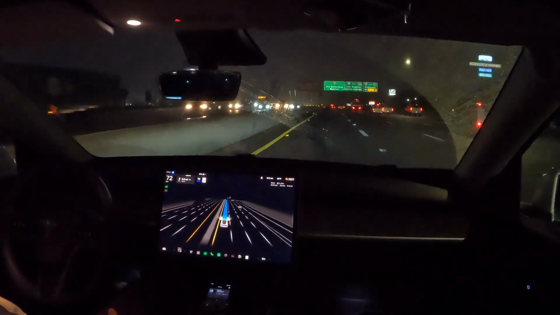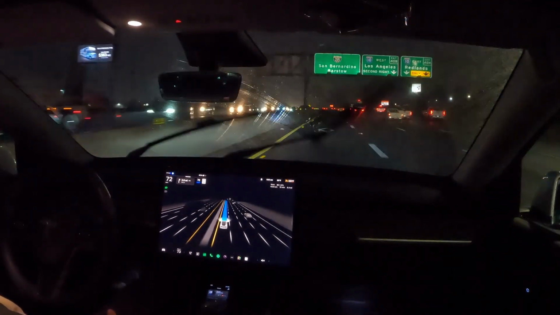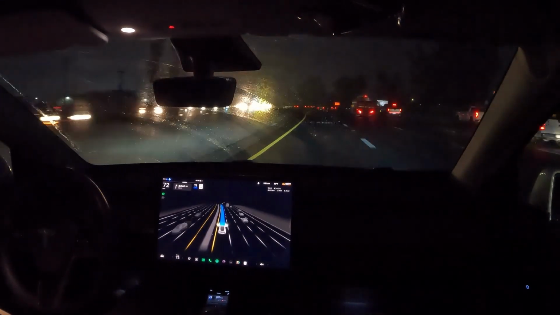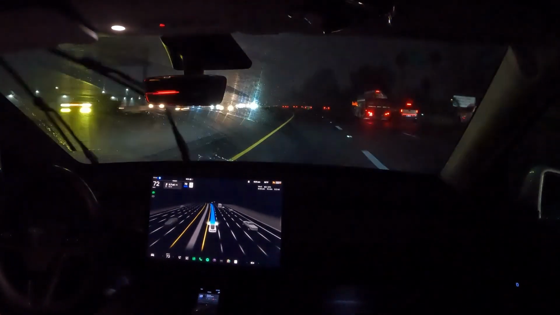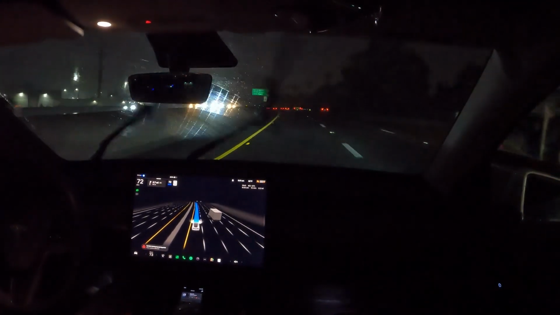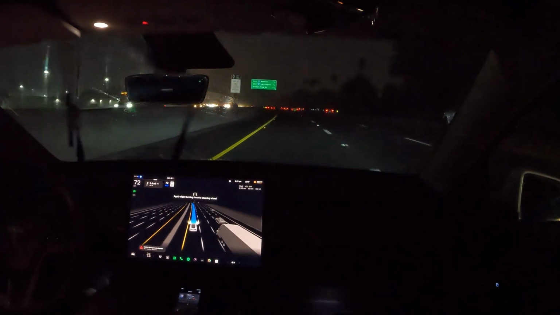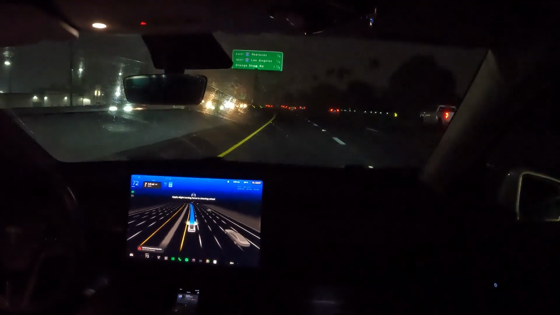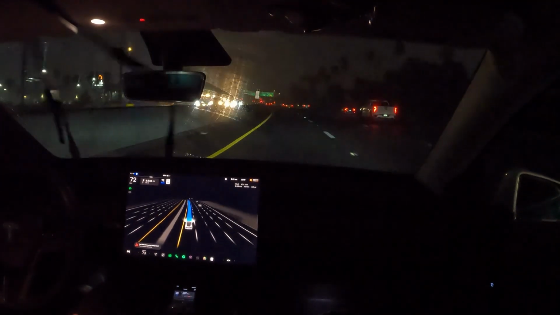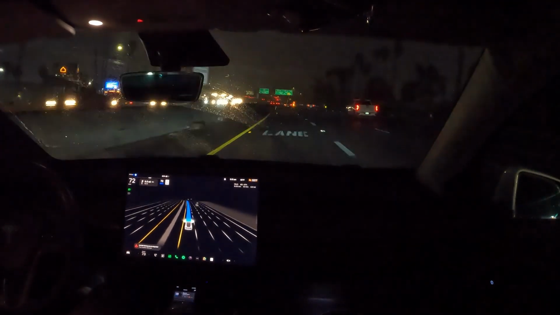I want to see how it's going to handle merging into a different lane or switching lanes in order to exit the highway. I got that alert again about Full Self-Driving possibly being degraded due to poor weather, which is understandable. It's raining pretty hard at the moment.